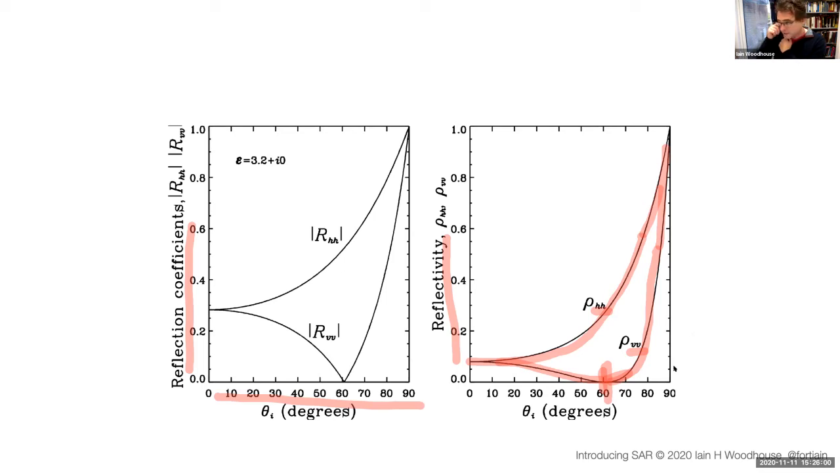Named after David Brewster. He was a physicist at St Andrews University around about the turn of the 18th to 19th century. He also invented the kaleidoscope. But that's that low point there in the vertical polarization. That is why your Polaroid sunglasses are very effective, because if you've got polarized sunglasses, okay, so these aren't polarized sunglasses, but they would do the equivalent of polarized sunglasses,